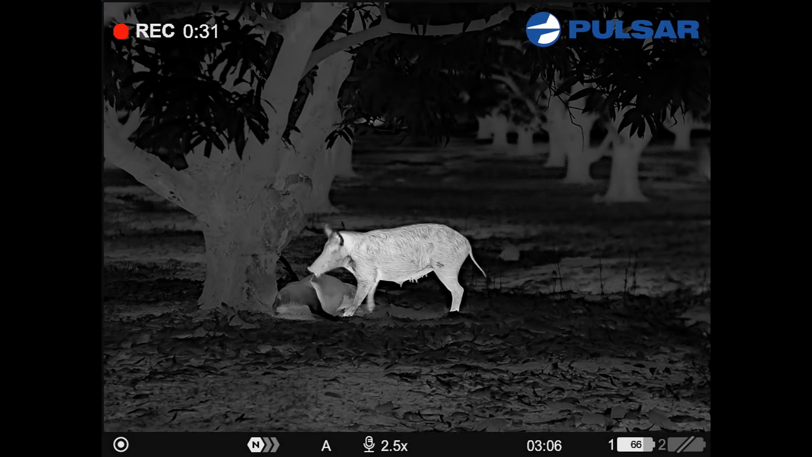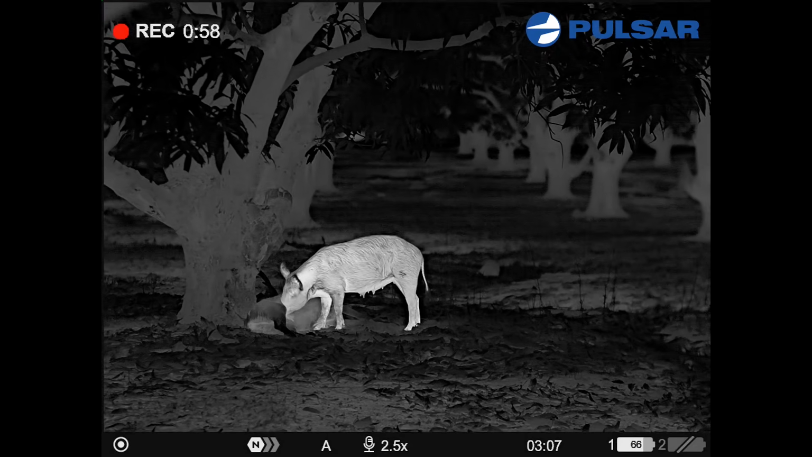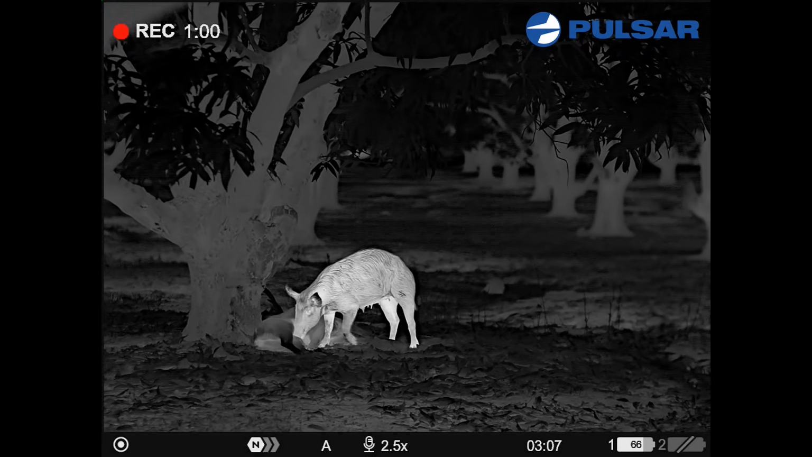We ended up throwing a mango at it just to try and scare it off a little bit. Even then, it wasn't too bothered by us. It's obviously used to people in that home compound.